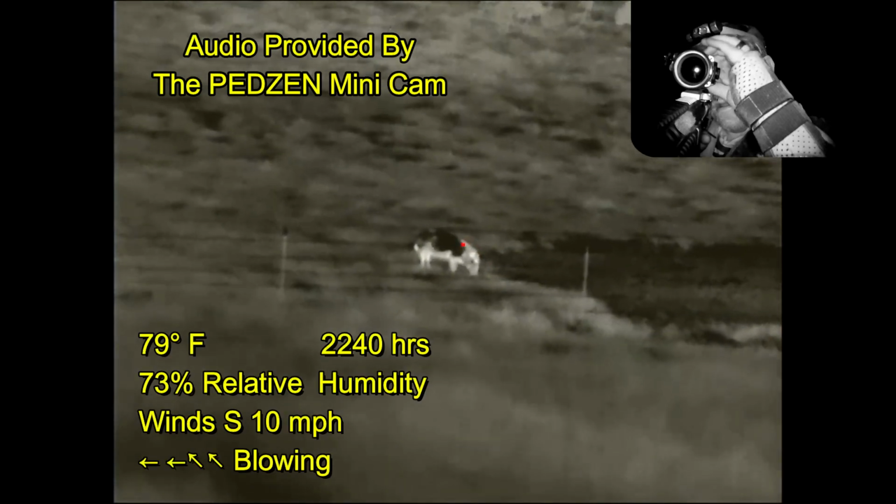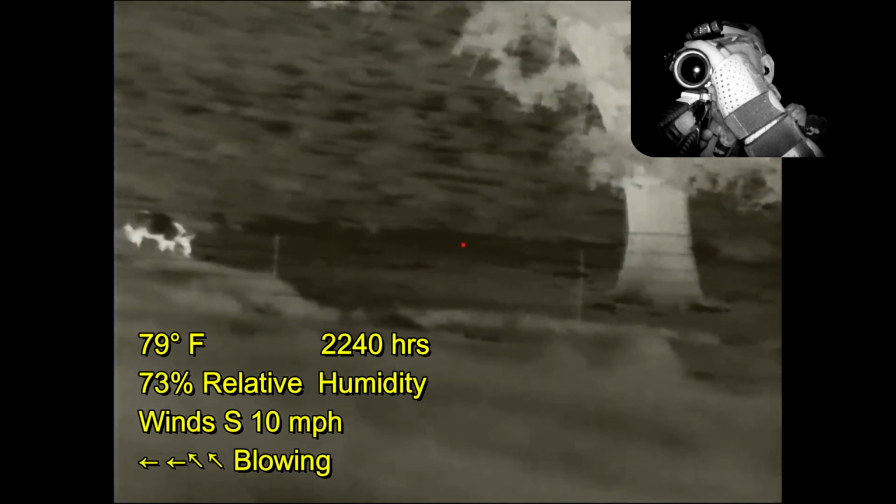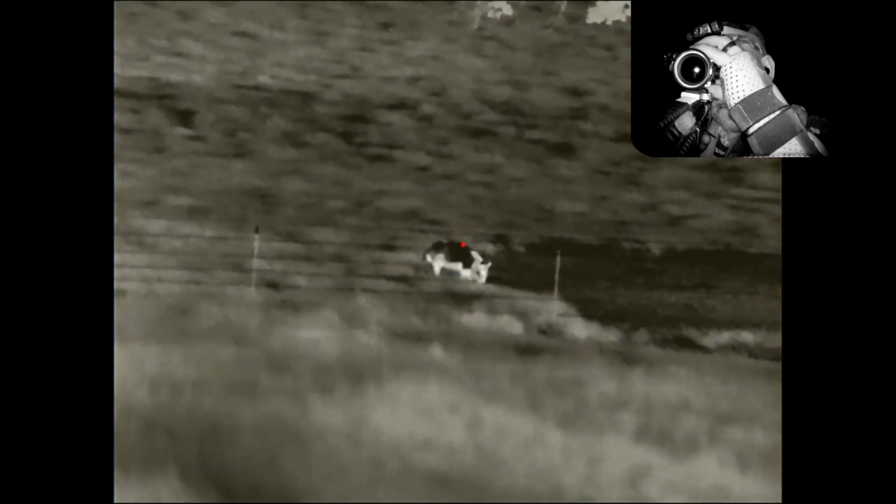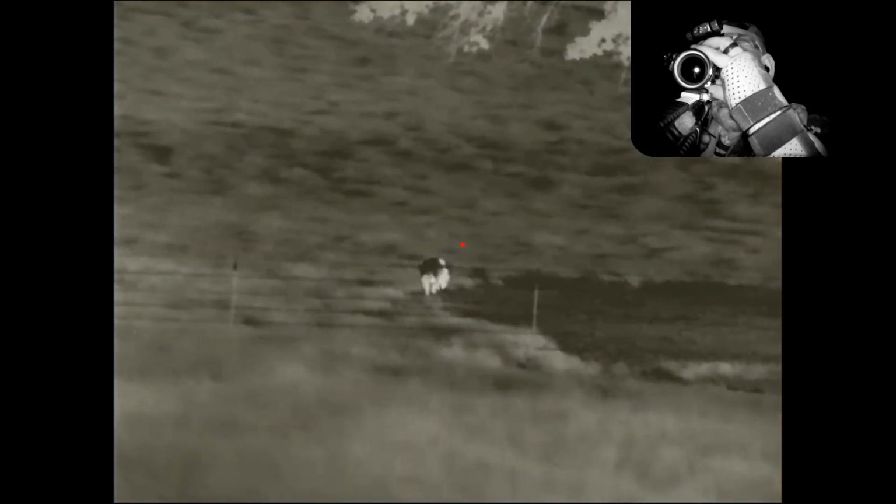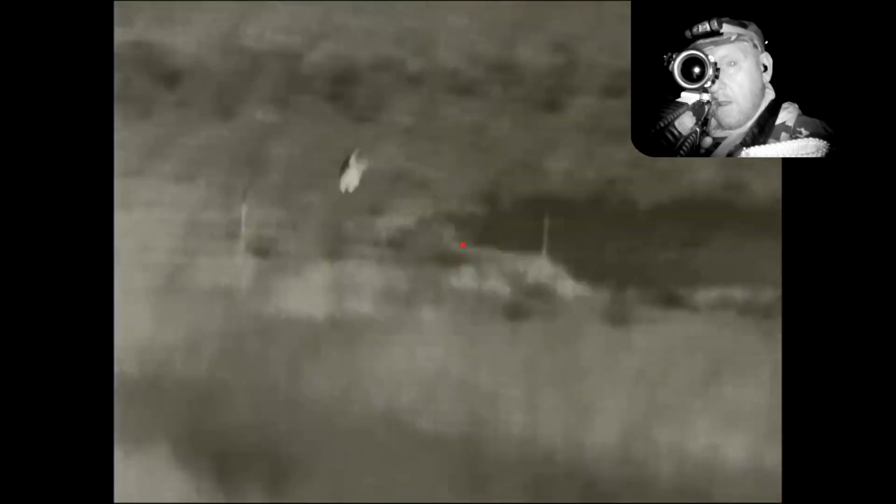You can really hear the wind blowing at this point. I assure you it's much faster than the 10 miles an hour that the Weather Service says it should be. I'm just trying to make some adjustments to the scope to see if I can improve the image as the hog walks along the fence. And then he starts his walk out into the field. And I'm going to get properly shouldered on the rifle.